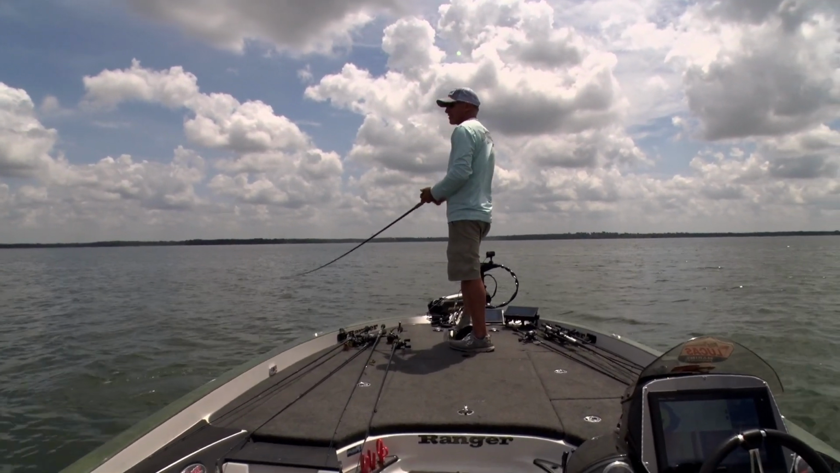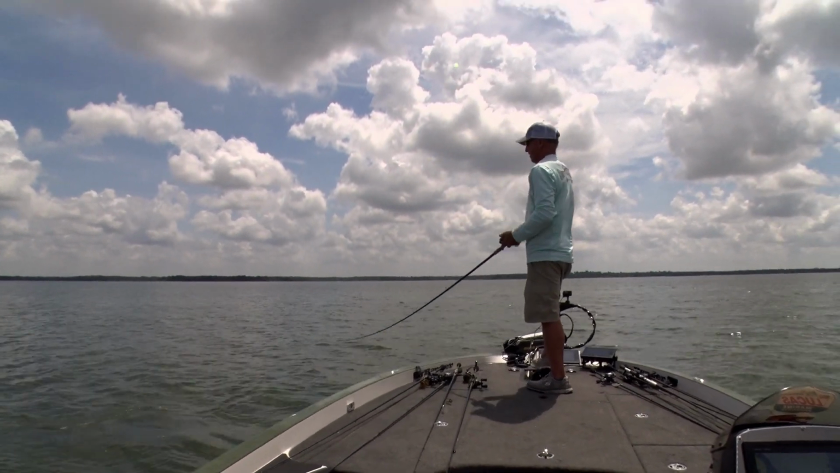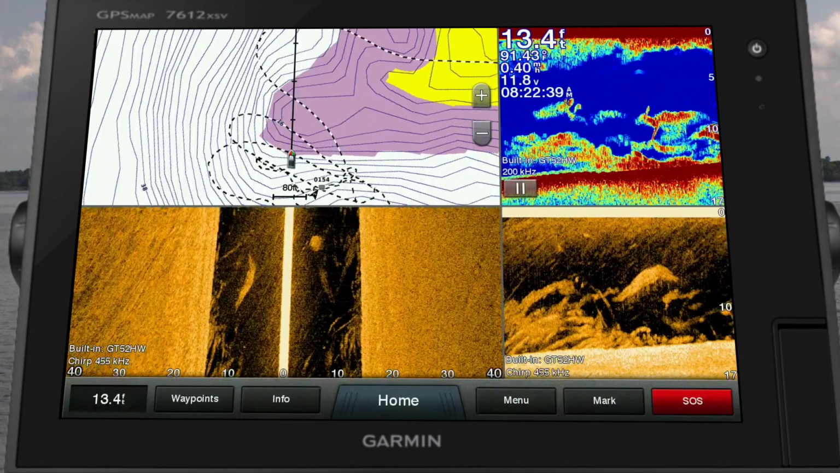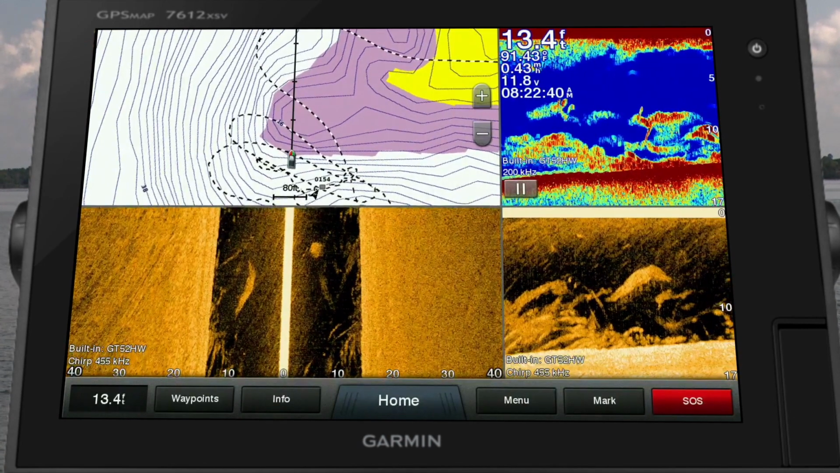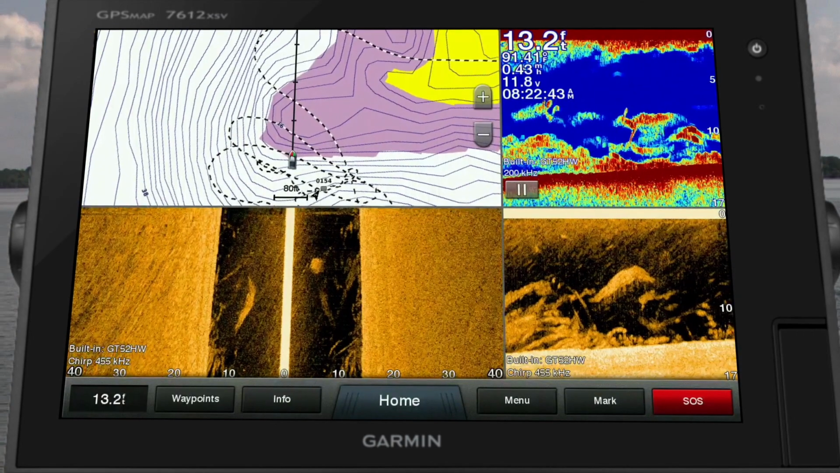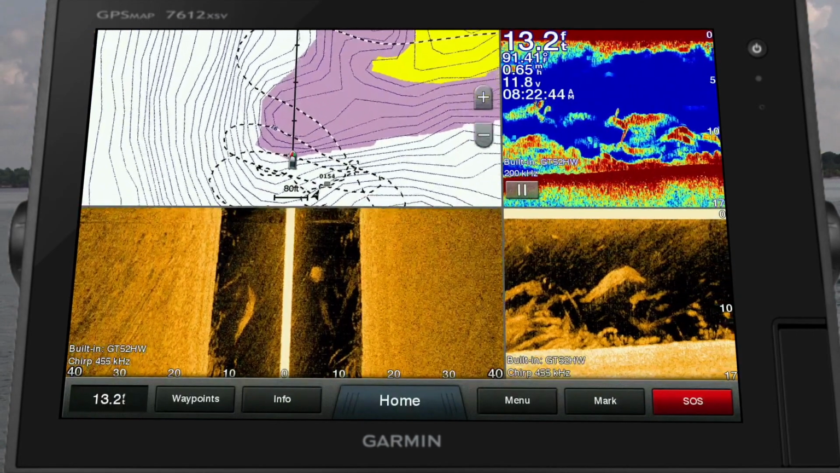This ought to be pretty interesting. May be great, may not be good at all. Let's see. All the fish that you're seeing on the screen right now is the group of fish that we're fishing for, and there's a bunch of them. I mean a pile of them.